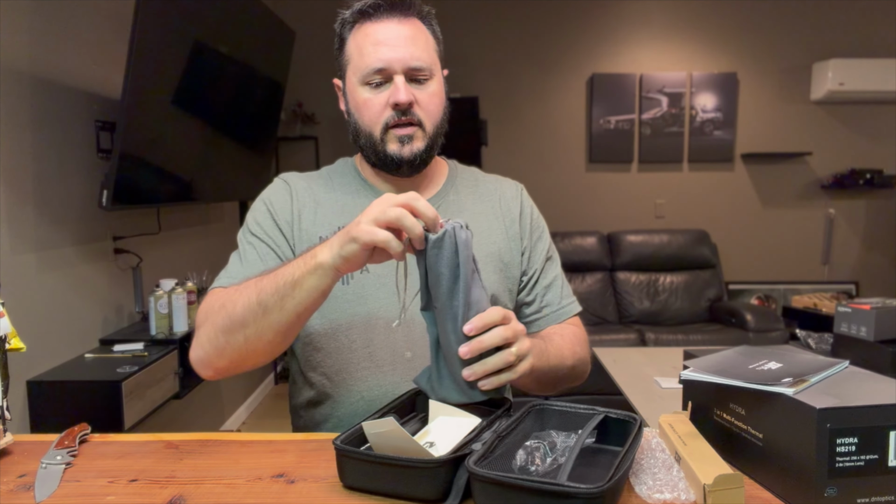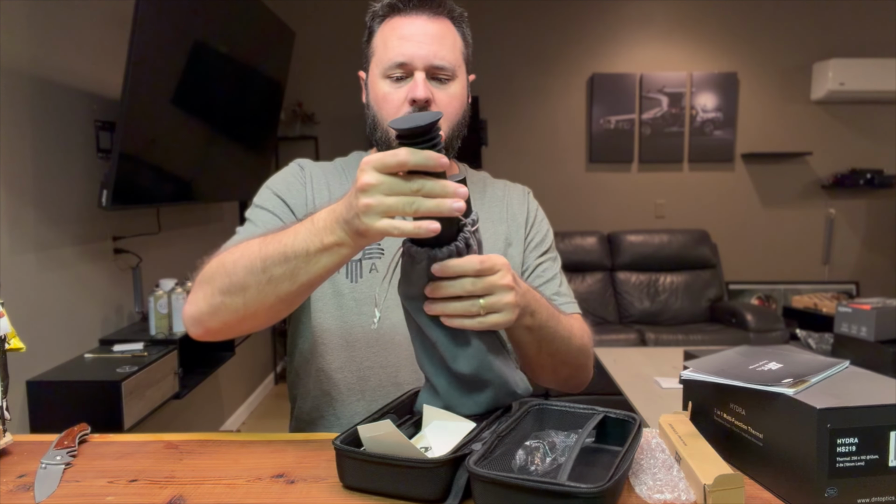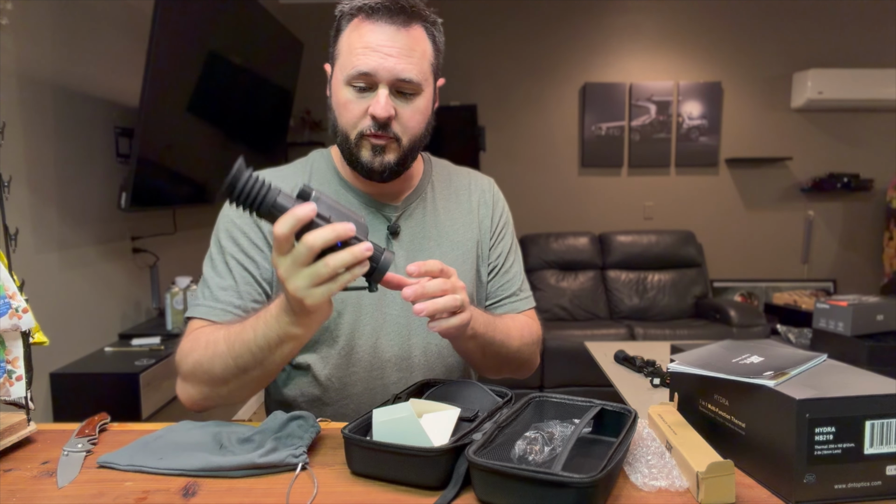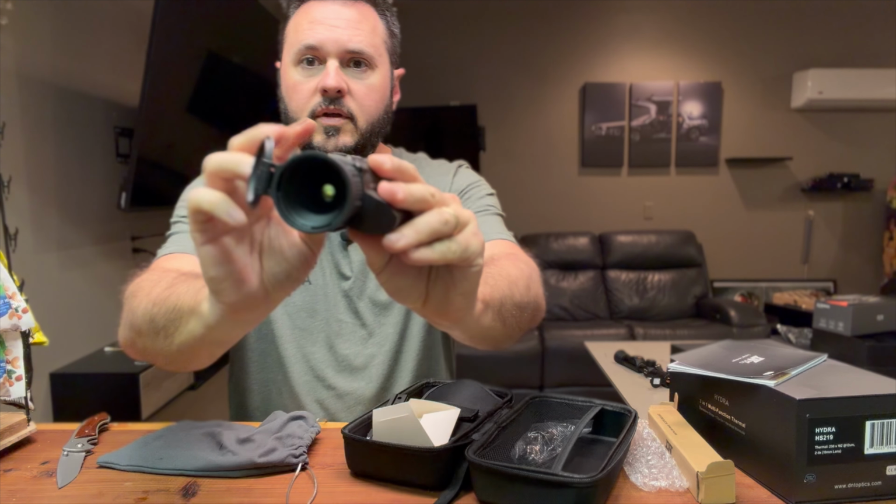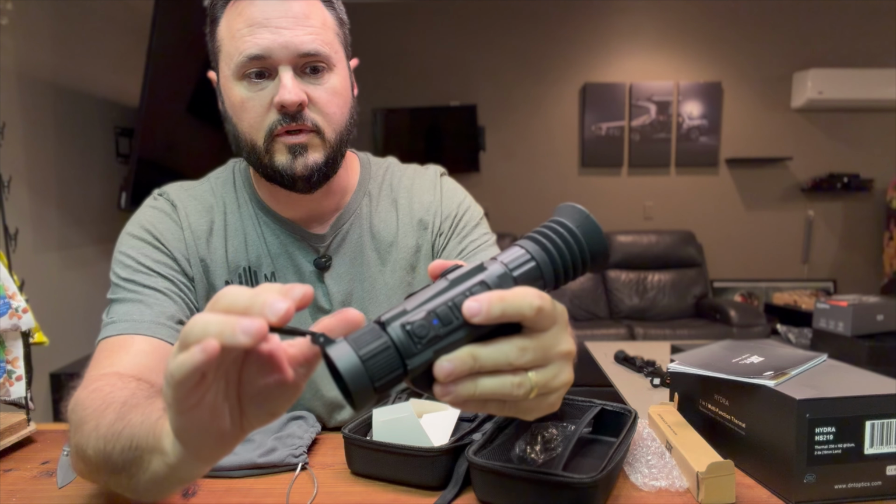All right, let's take a look at the scope. Actually it's very, very small. This one did not come with a battery, so I had to go grab one and turn this on. Here's the lens. This is definitely really small.